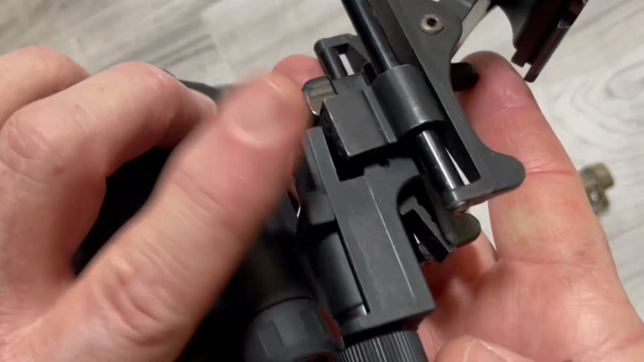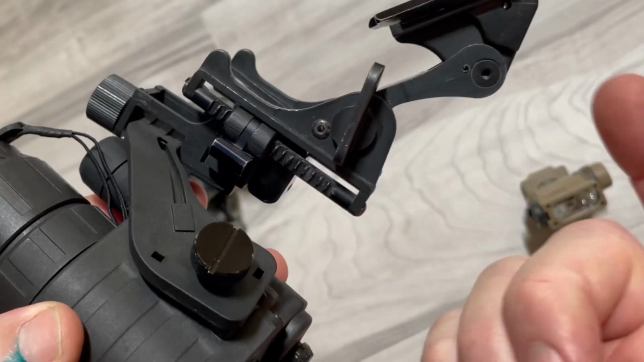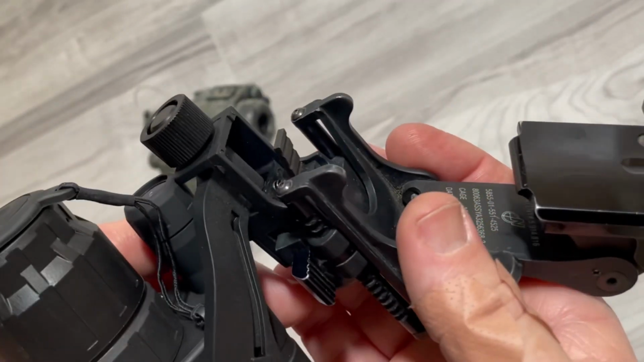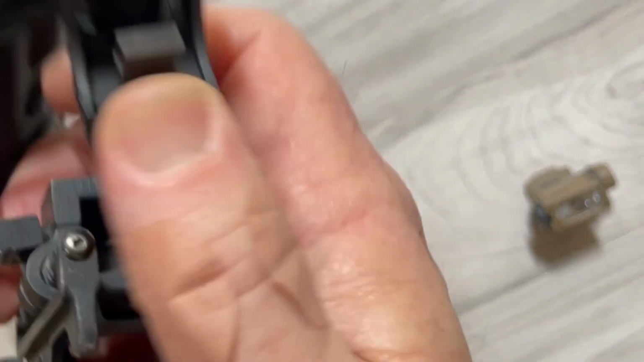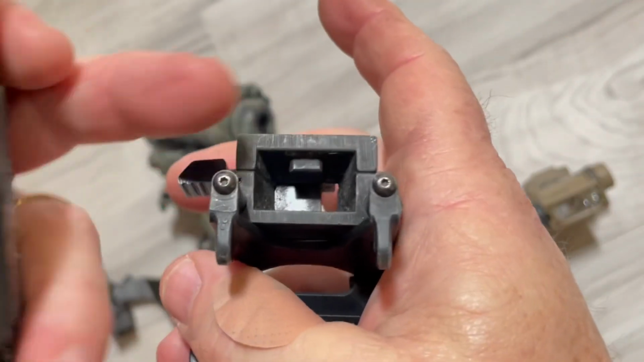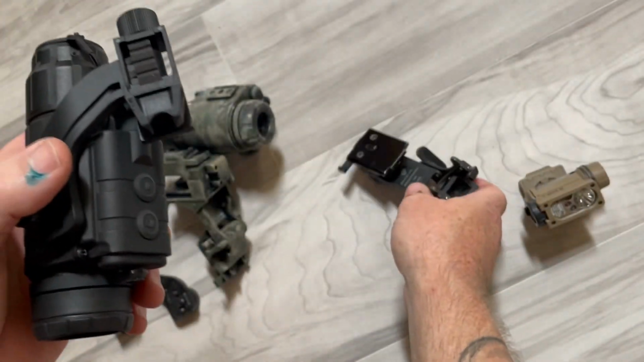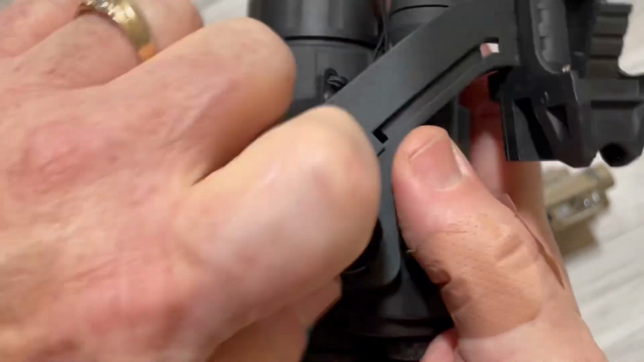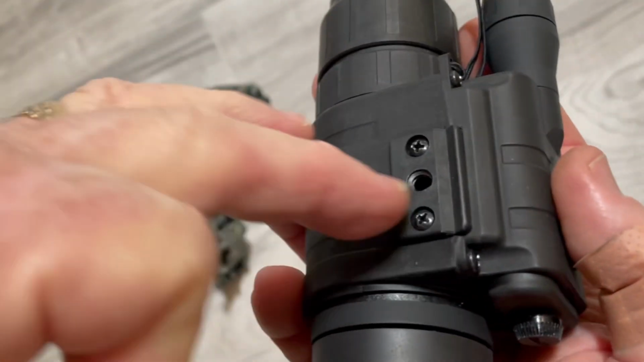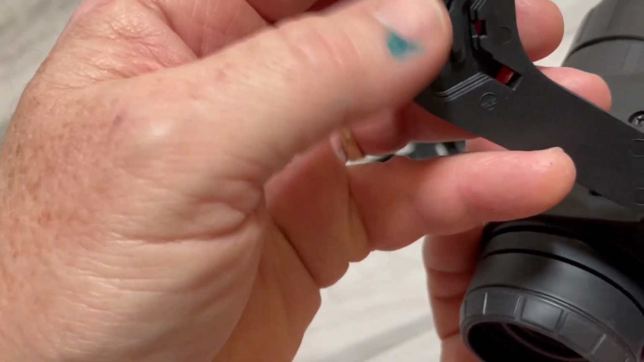I can't remember what this thing's called, but I think this is the Rhino 2. I think that's what it's called. So if you don't know, it just clips in here, locks on that little mount. This piece goes in there, so not a big deal. Take this thing off, and I'll show you right now. See the rail right here? See the little groove piece?